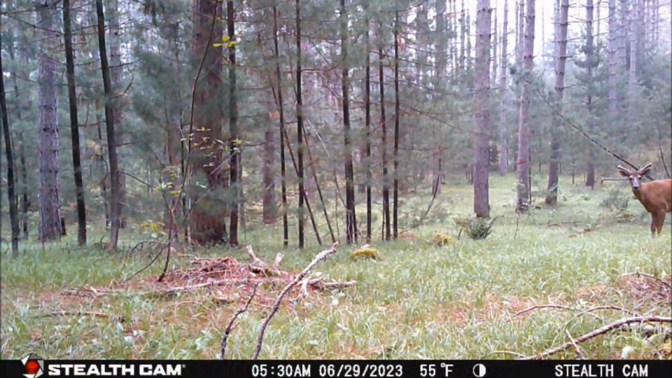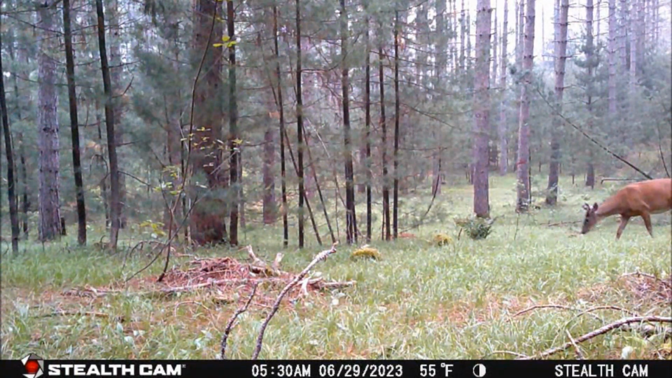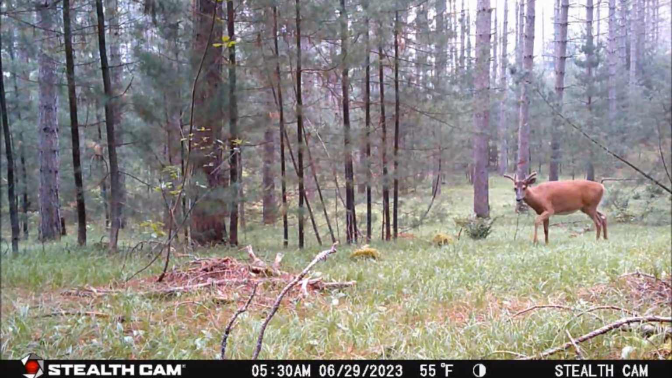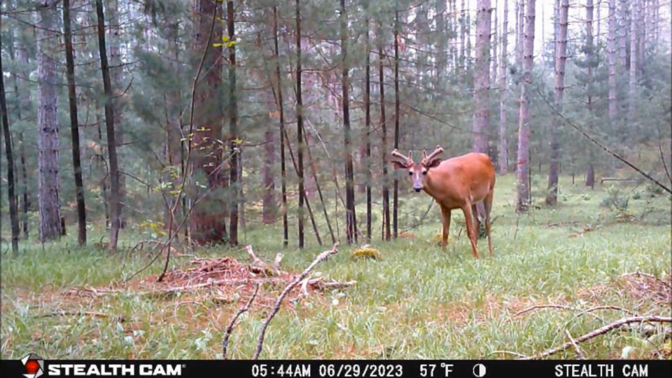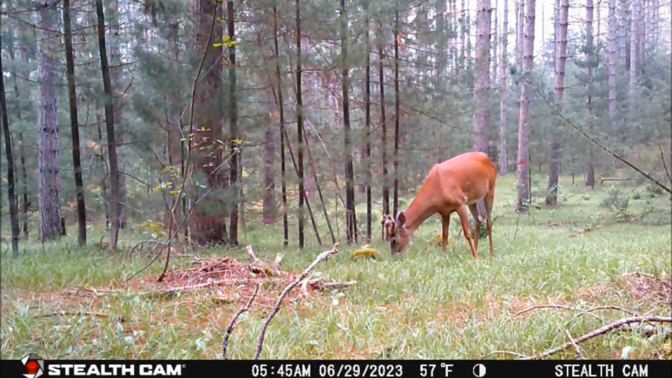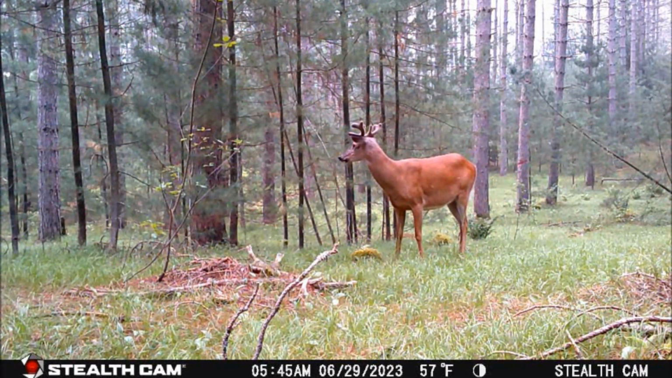The next morning at 5:29 a.m. on the 29th, this familiar big-bodied six-point showed up. Now he's becoming a regular in front of the trail cams, and I hope this movement pattern continues into the fall. I'm guessing this well-nourished deer will grow his rack into an awesome specimen. But this six-point is quickly fine-tuning his alert senses for late fall activity.